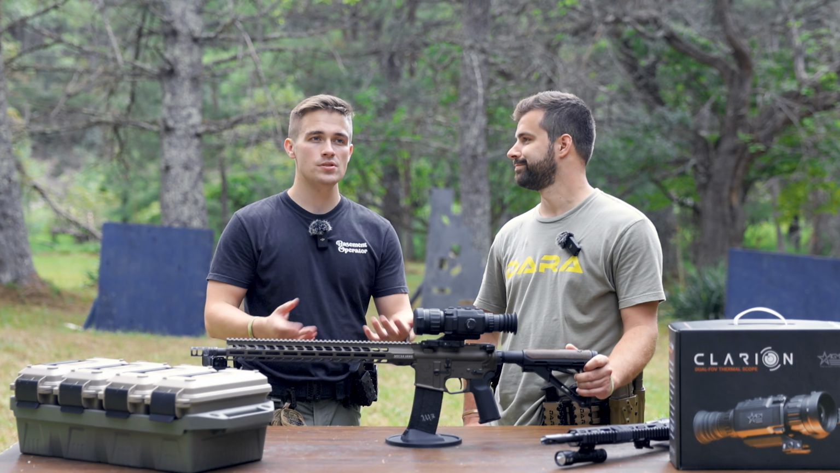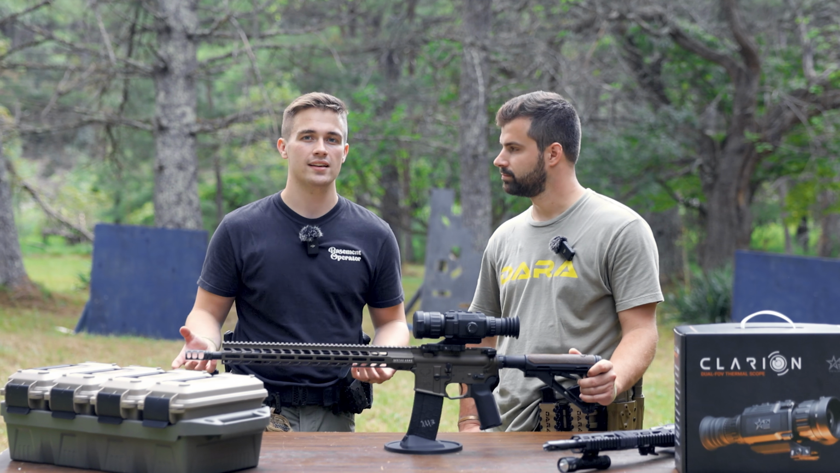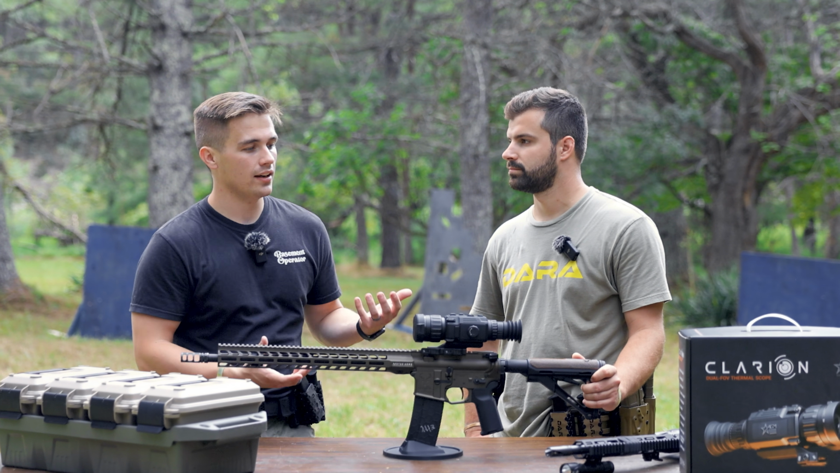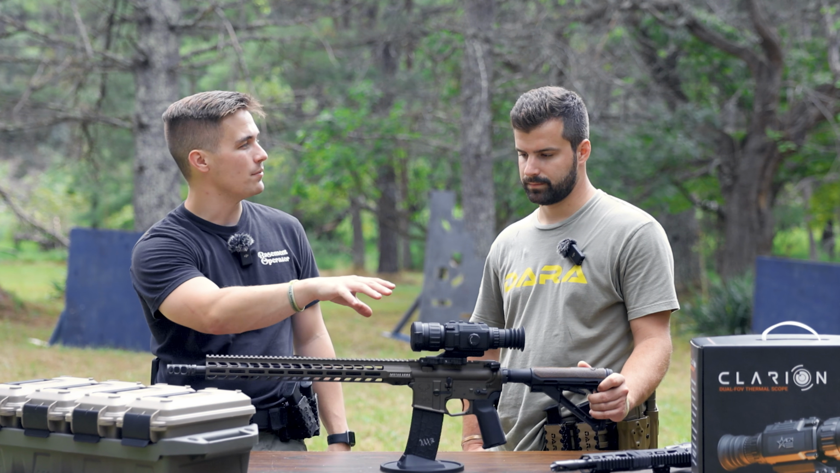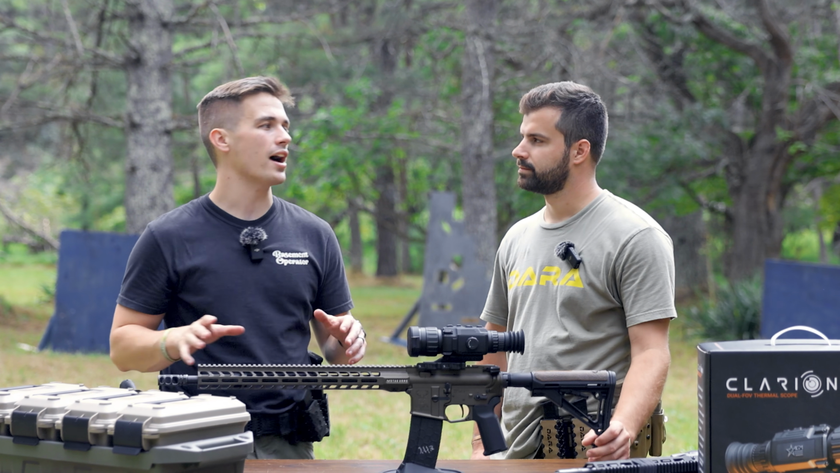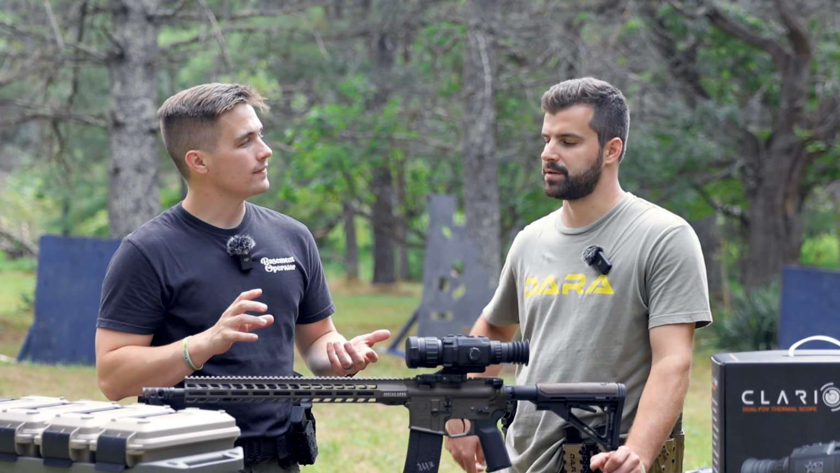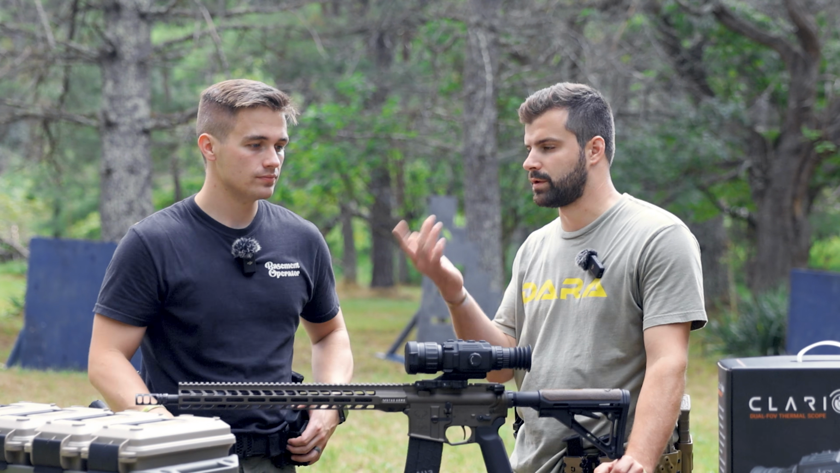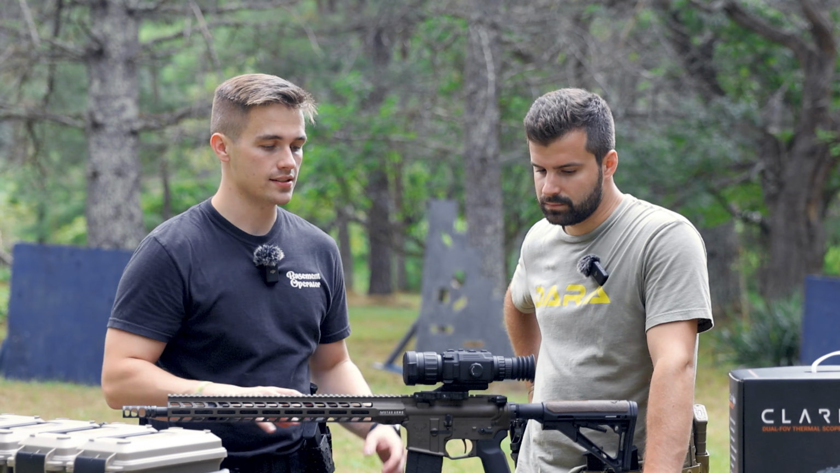Yeah, and it keeps you from having to buy the CR123s or something like that. And originally, I was up in the air on it, and after getting these in hand, I don't think it's that bad of an idea. I usually shy very far away from proprietary batteries, but at least you don't have to keep buying batteries over and over again. That's true. Unless you just buy rechargeable ones, but I'd rather have this. Yeah, exactly. I think that's a really nice feature.